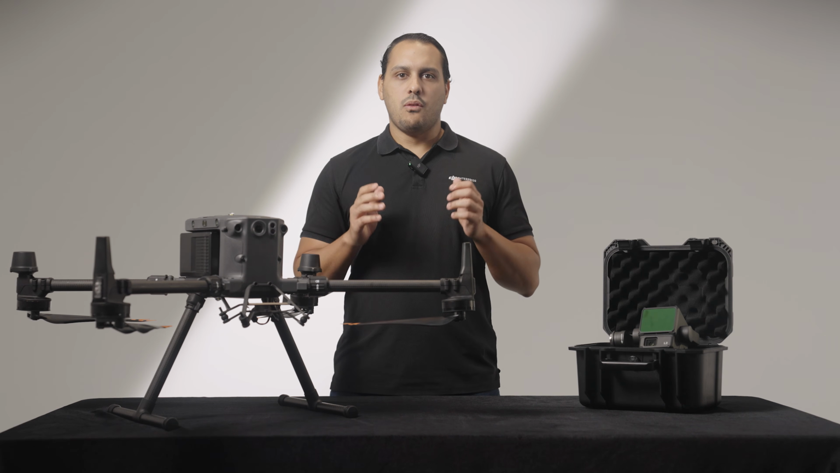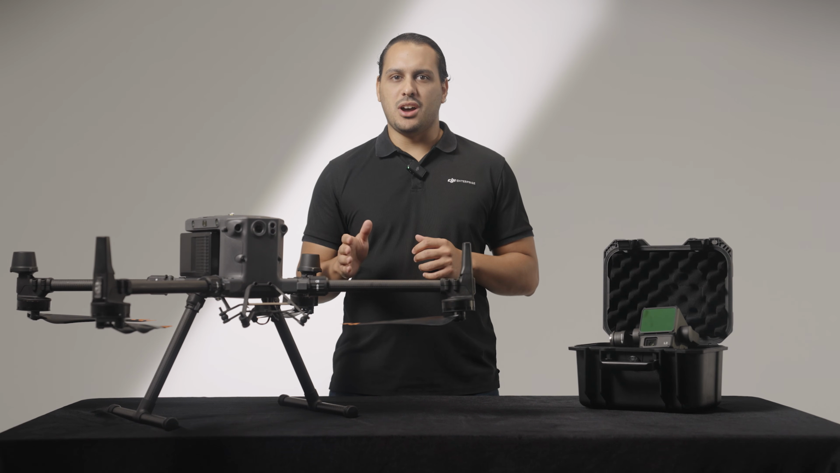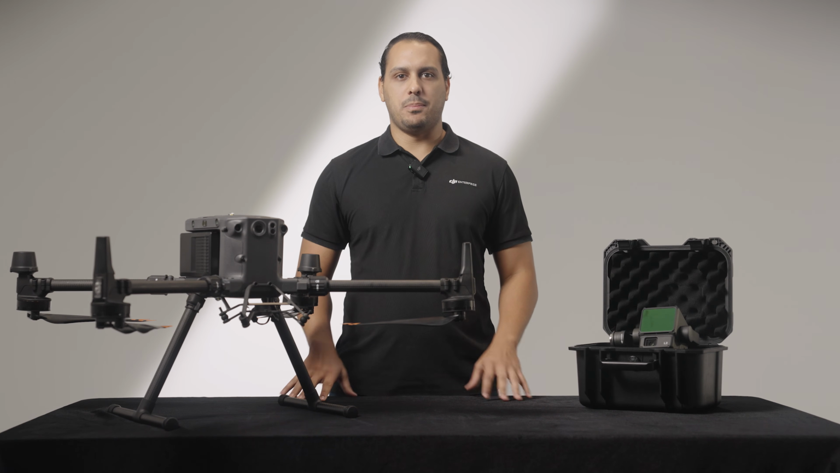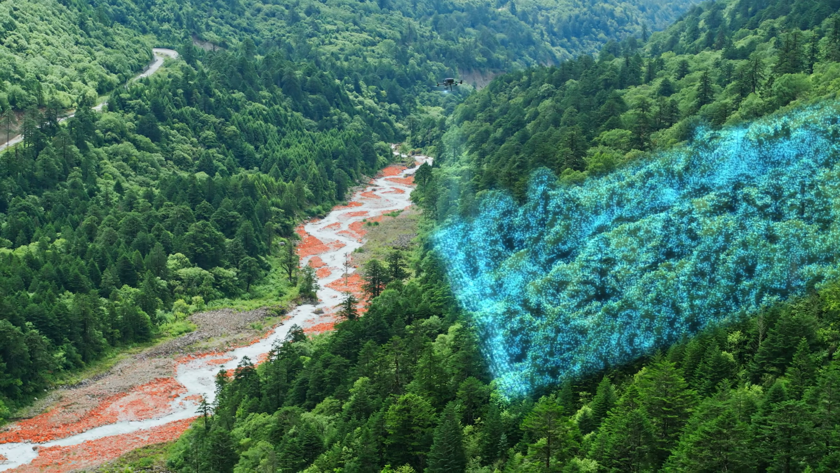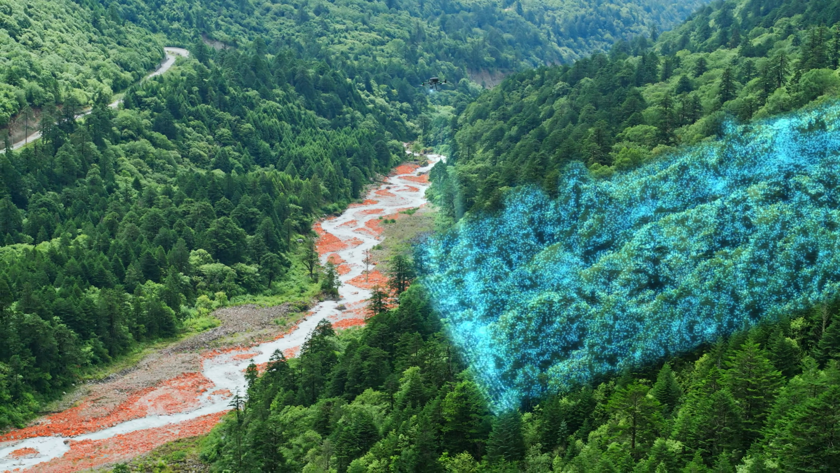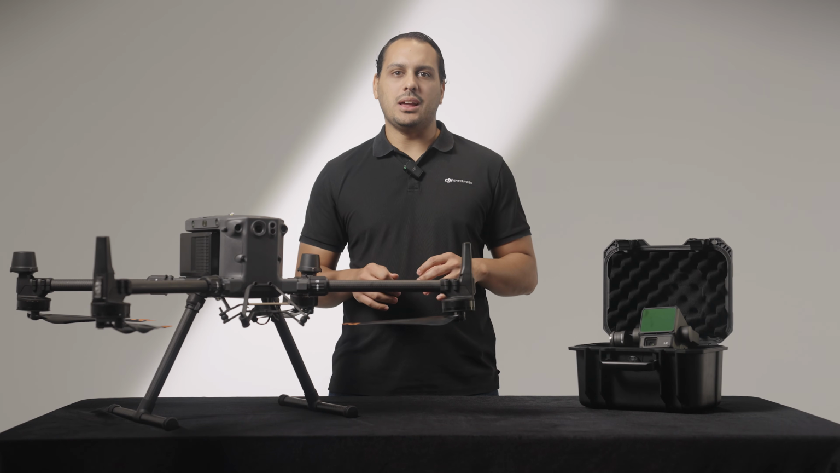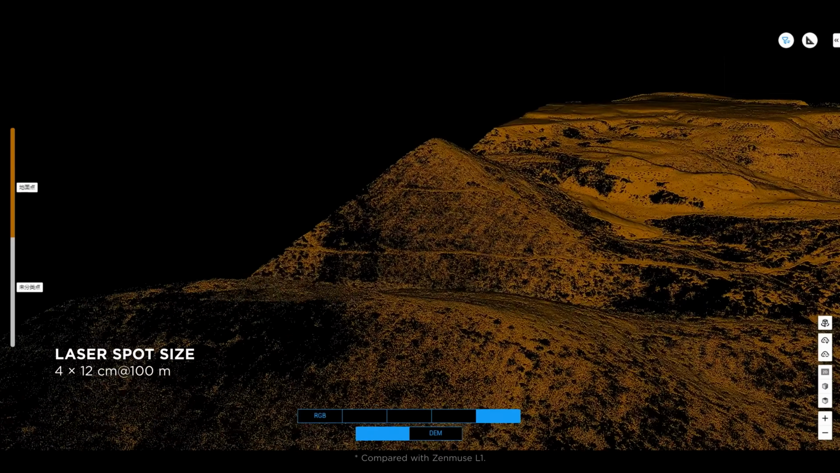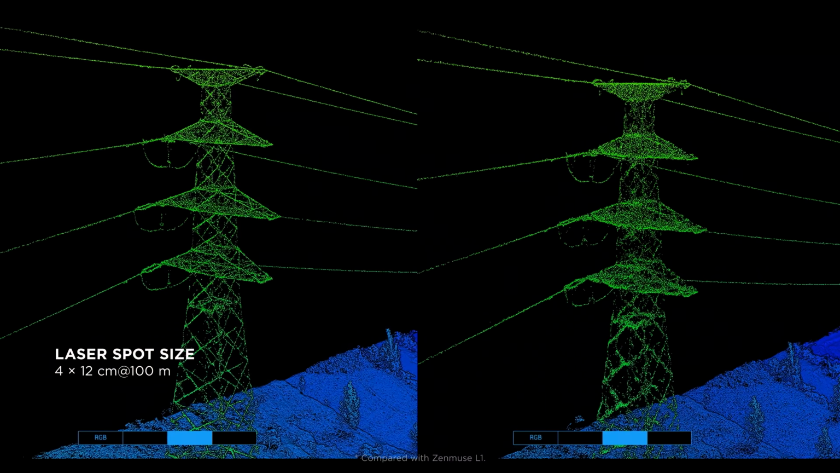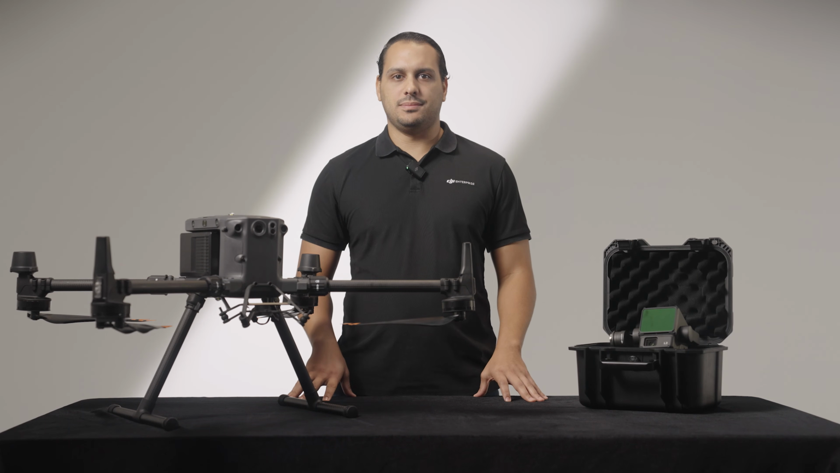For those working in dense vegetation, the L2 doesn't just offer improved accuracy, but also enhanced penetration capability. Beam divergence in a LiDAR system refers to the way the laser beam spreads out as it travels away from the sensor. The L2 has a significantly smaller beam divergence compared to the L1, meaning it has a much narrower laser beam and a smaller laser spot, which allows it to gather data past the vegetation.